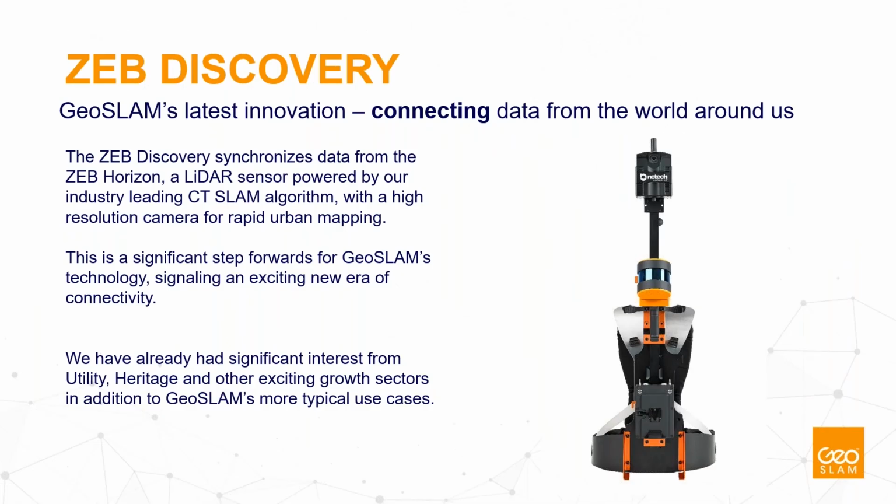and I would like to come back to the product I was already mentioning, and that's the one we really think that it can bring us in new industries, especially in street planning, urban mapping, something like modern planning of cities, and that's the Discovery. ZEB Discovery synchronizes the data on the horizon together with a precise 360 camera, and we use our partner company NC Tech.